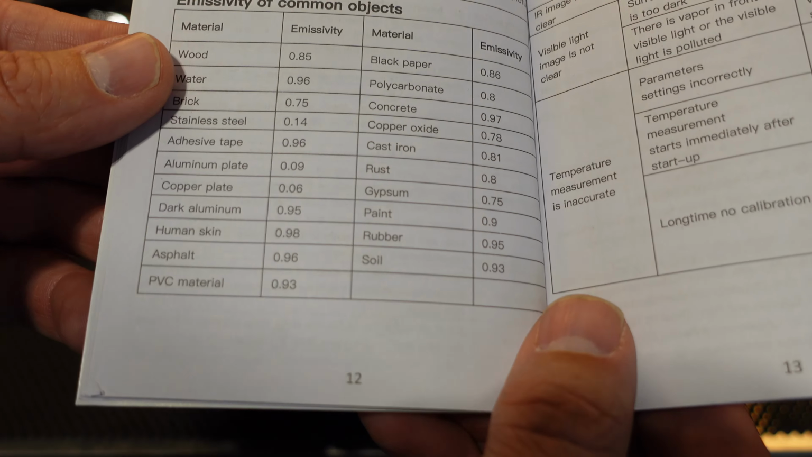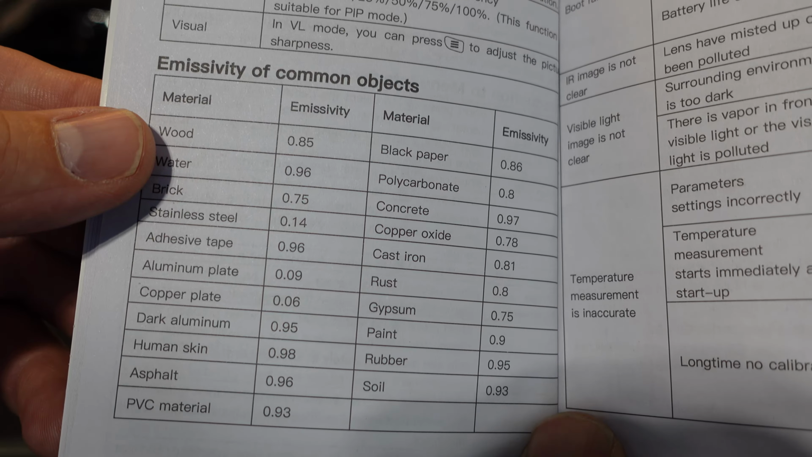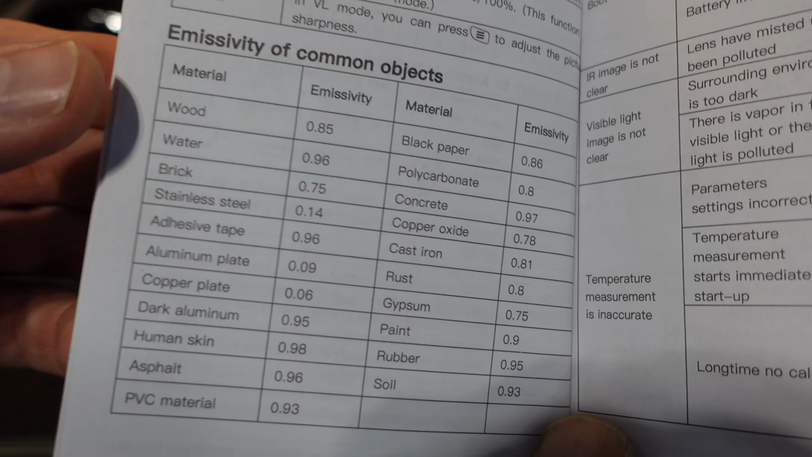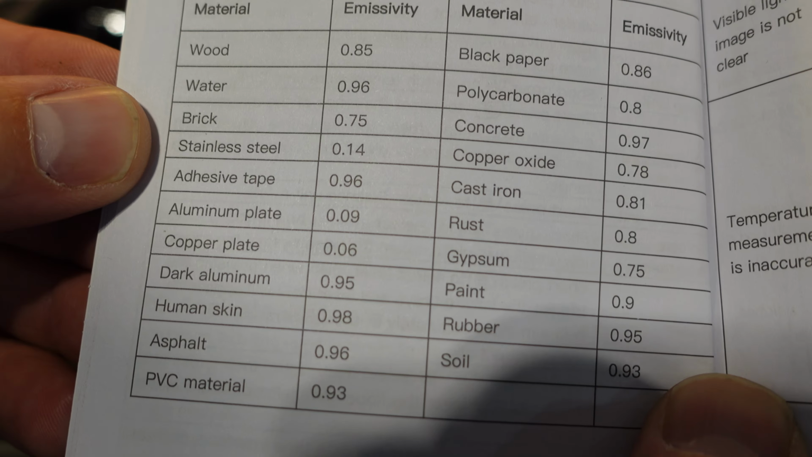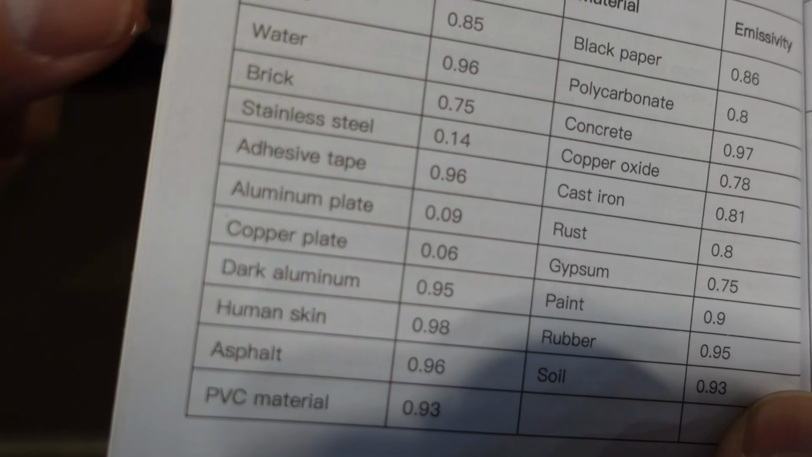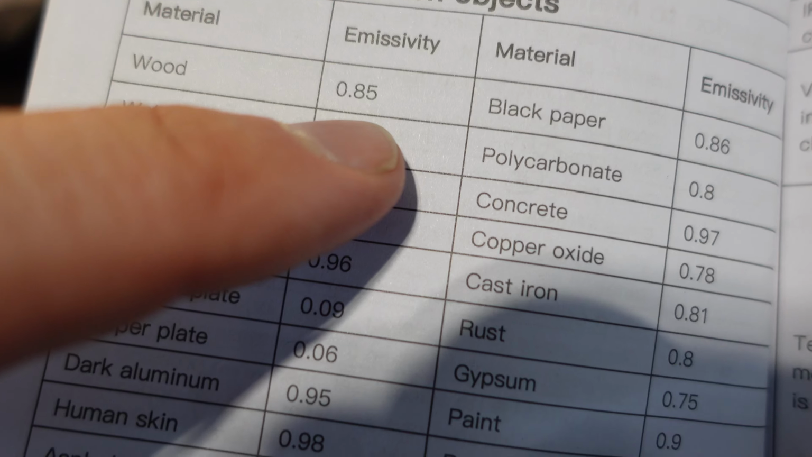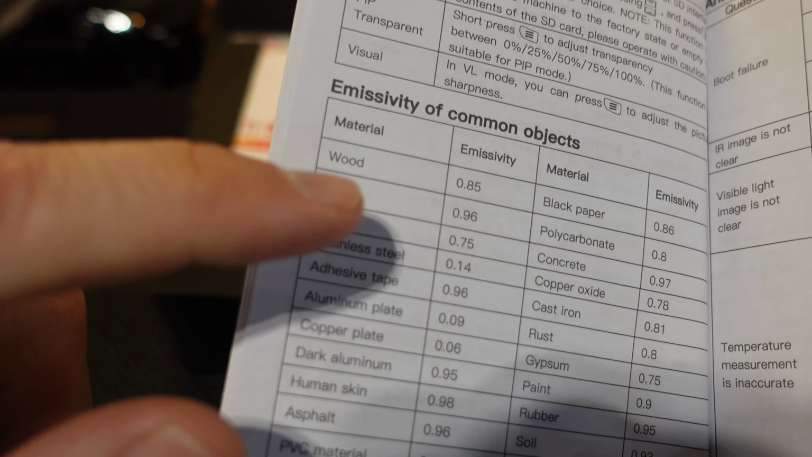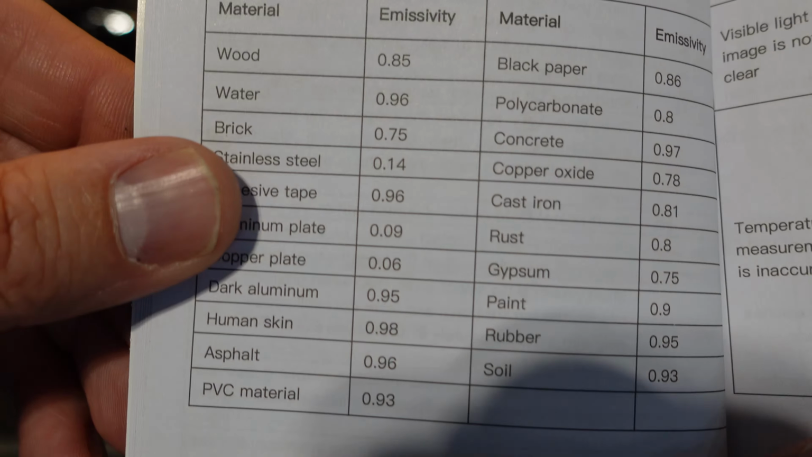I want to draw your attention to page 12, which is a very important page. Depending on what you're scanning, there is going to be a calibration that is needed with the camera. Different materials will have different emitting characteristics depending on what they are. So if we were scanning wood, for example, we would have a preset here of 0.85. We would adjust our camera to that setting and we would get more accurate readings. So this reference chart could come in handy depending on what you're scanning.